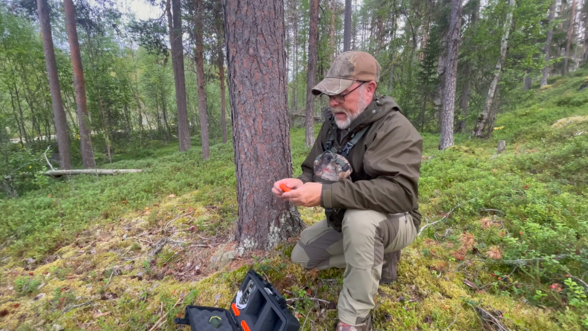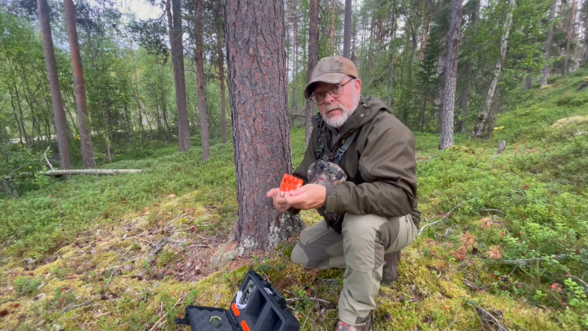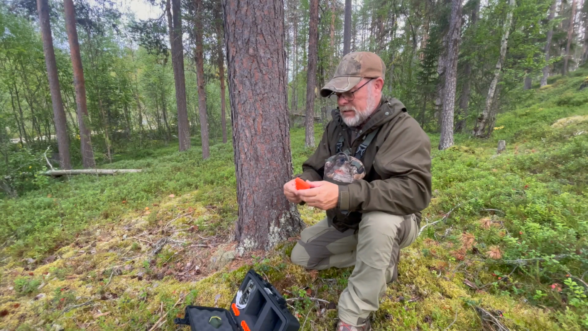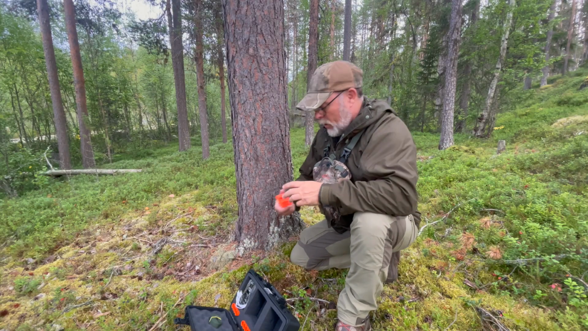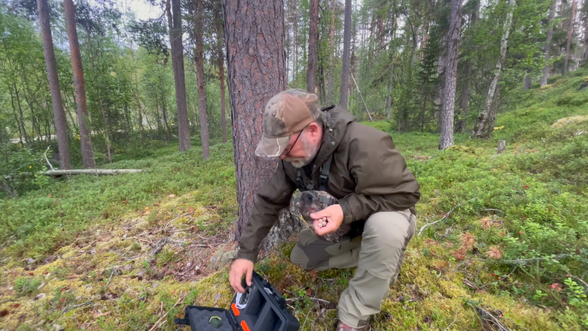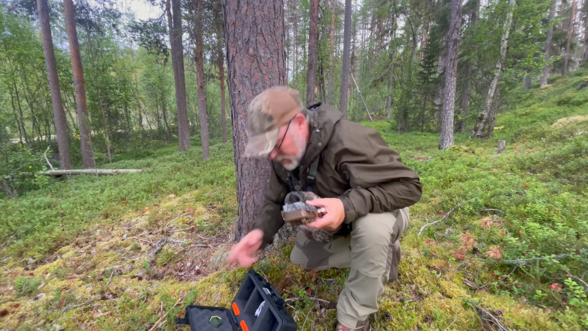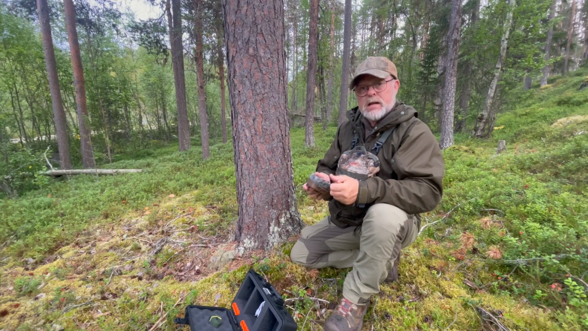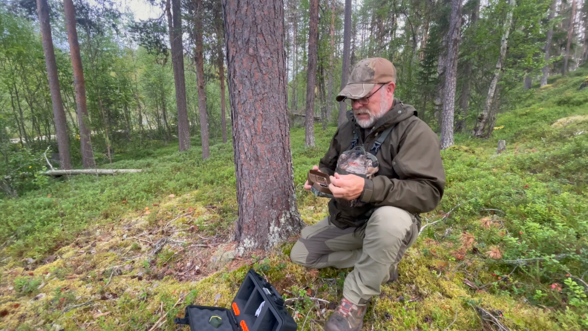Last one, and you've seen me set these up. These are a great holder for batteries. Bright orange, you won't lose them. They hold the batteries lovely. It's just all to make life a bit easier. Right, this area is really covered in these little midges, so I want to try and get this done as quick as possible.